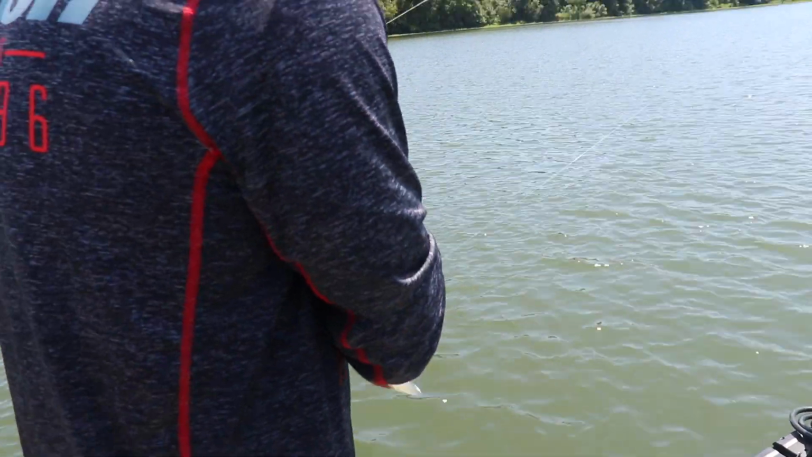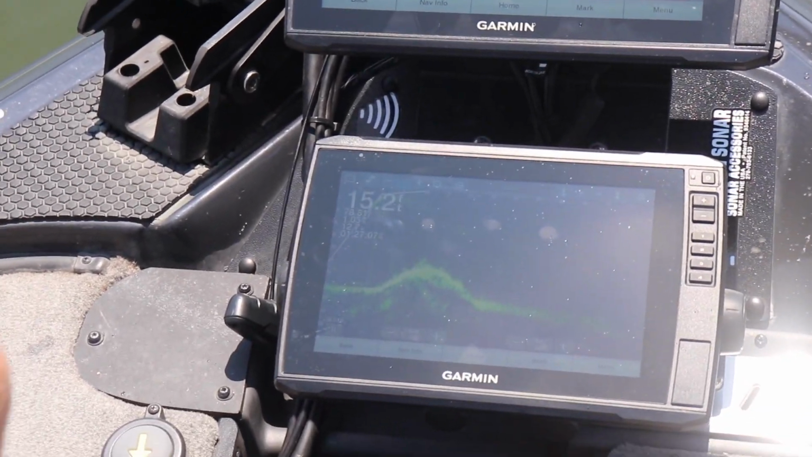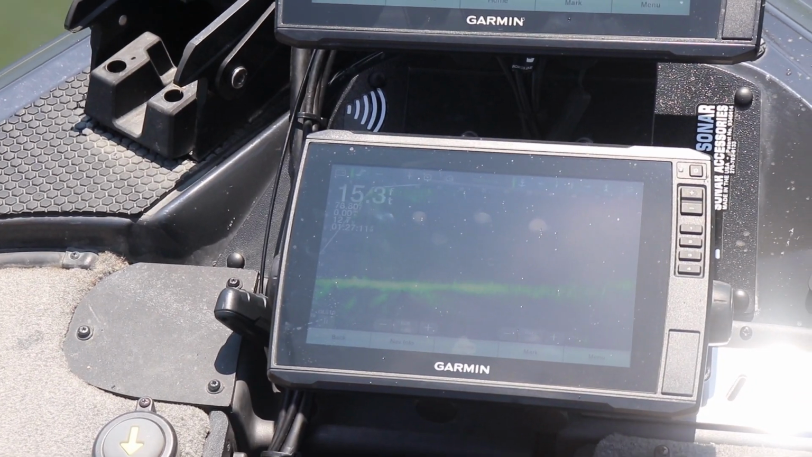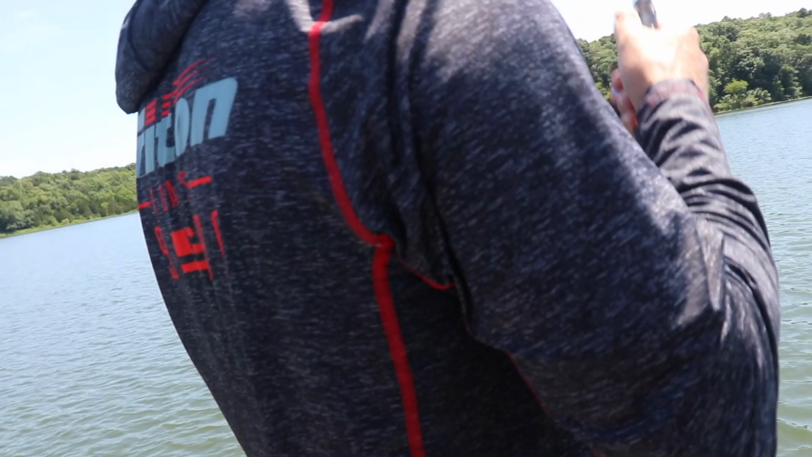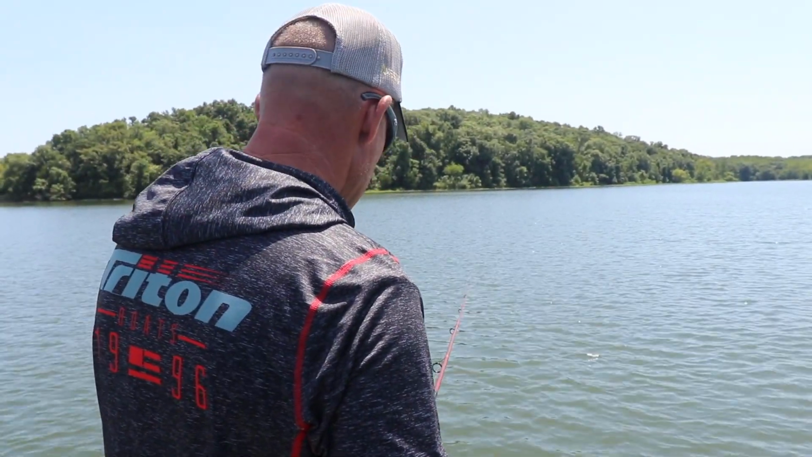So, okay, you can see right out in front of the boat, 10 feet out in front is this rock hump. So what I can actually do, I'll push anchor lock, and we're going to drift around a little bit, but I know 10 feet out right here, because Livescope told me, I should be able to pitch out there now and catch a fish.